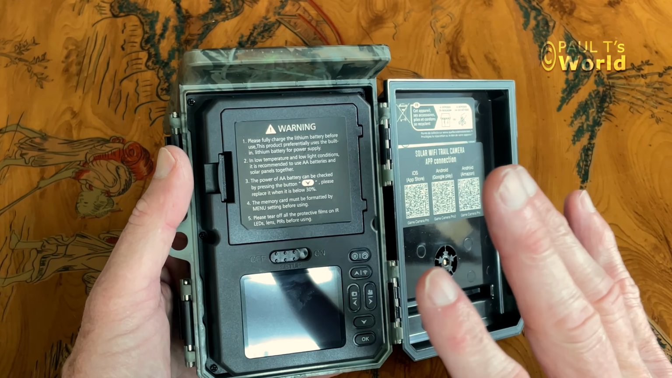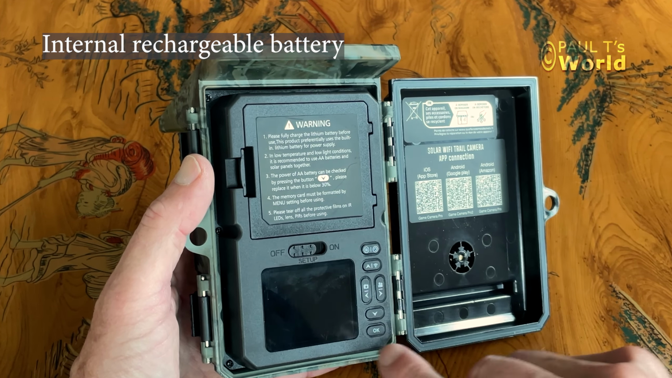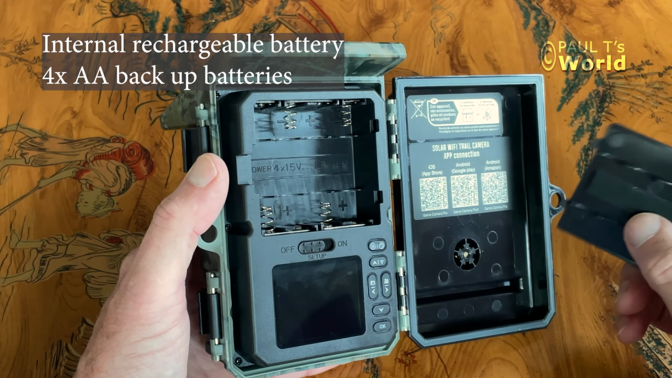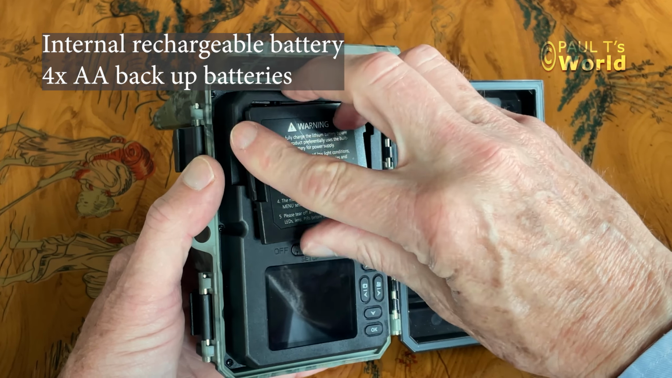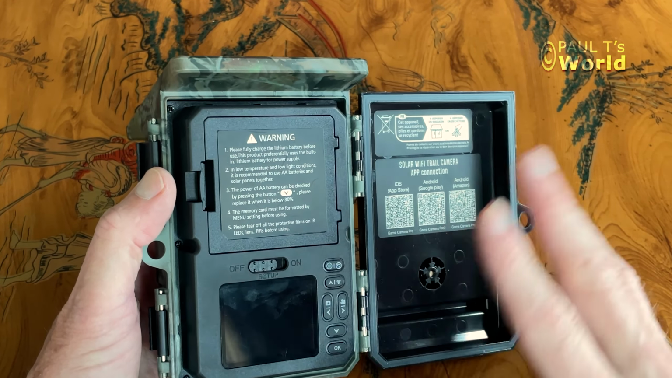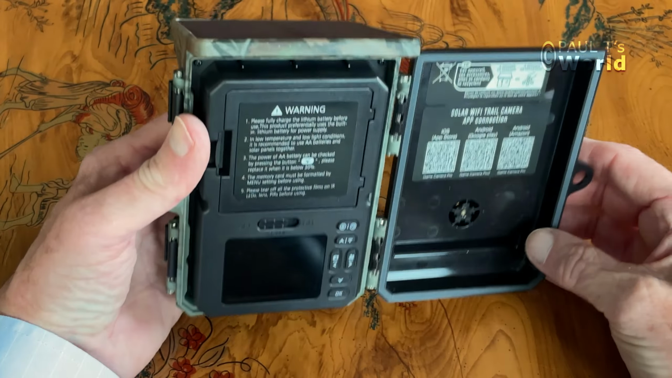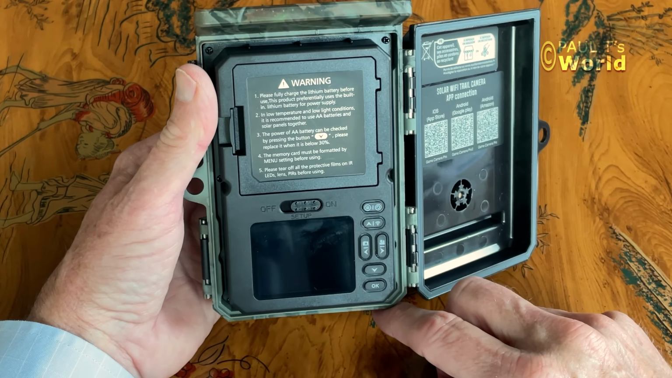Now the other thing that attracted me to this camera was the fact it has an internal rechargeable battery, and I like that. It's also got here room for 4 AA batteries. These would then be backup batteries that wouldn't be used unless the internal battery runs out, which we're hoping won't happen because of the solar panel constantly charging the rechargeable battery. So let's just see if there's any charge in the battery right now. So I'll just put it on.